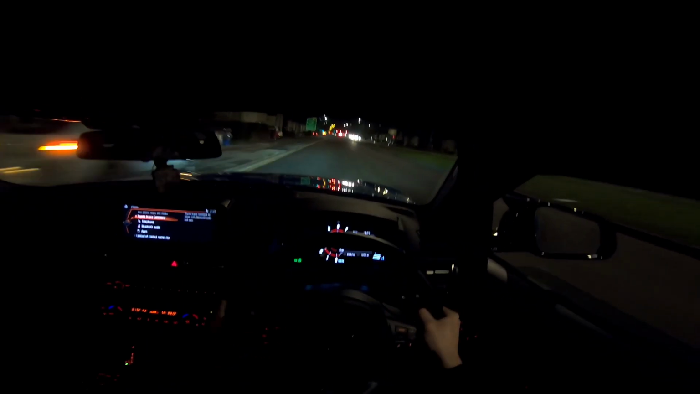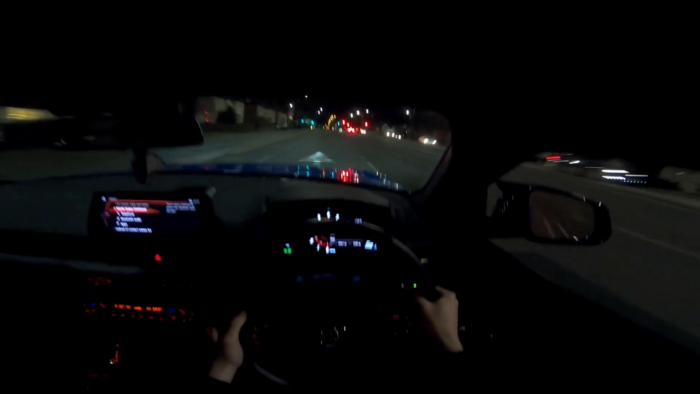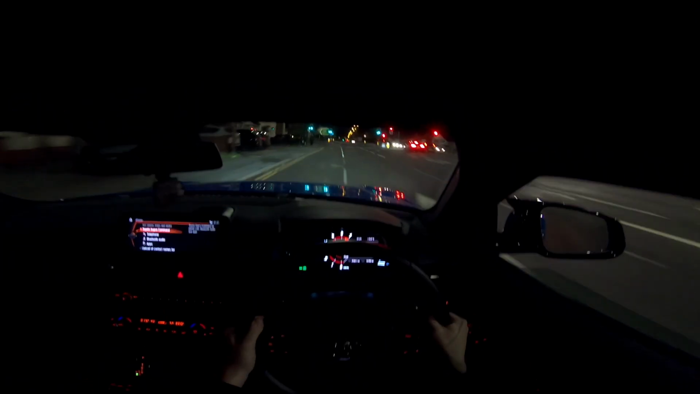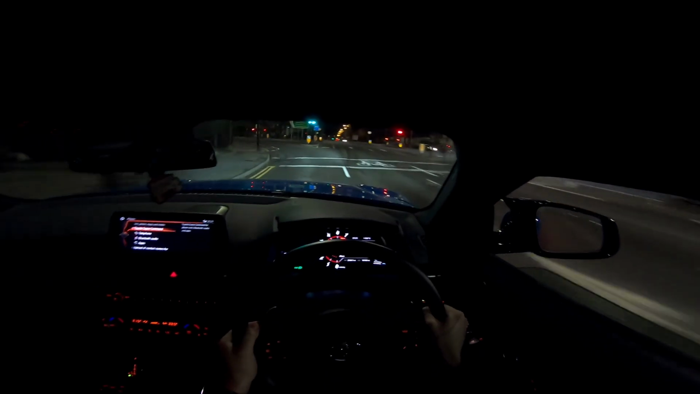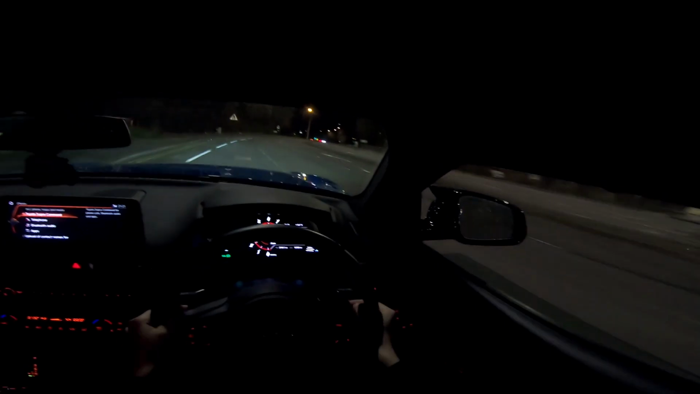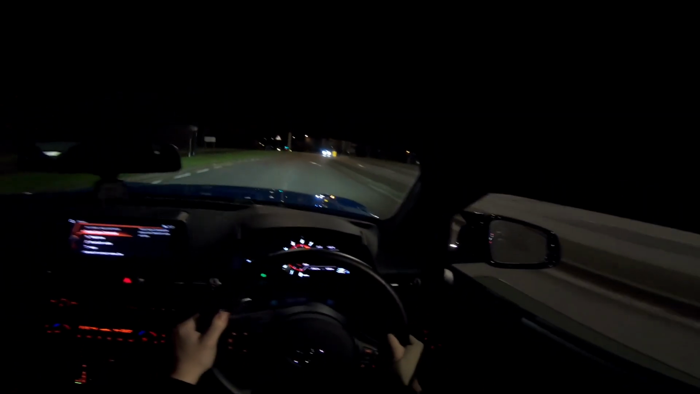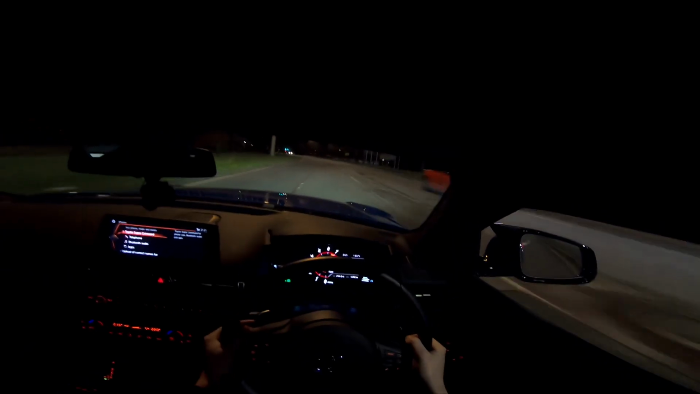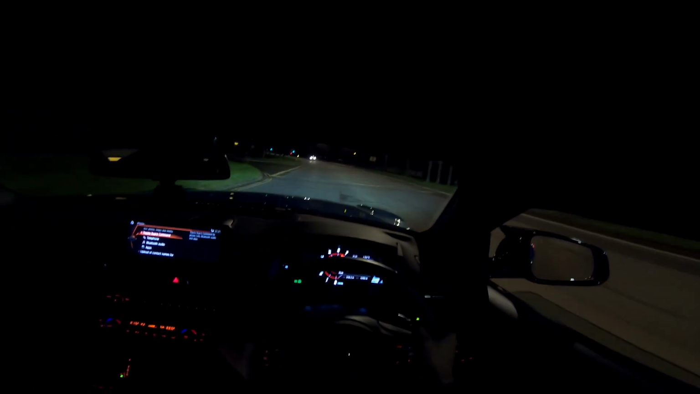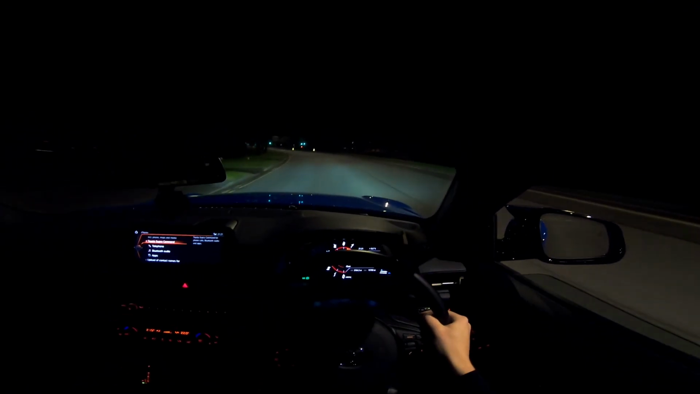So I will give you a little bit of second gear action here. There you go, so you can hear the overrun. Definitely sounds nuts when you let off on that throttle. Sadly though, I was actually expecting with this system that you'd get the DSG farts that you get when you have the stock USA car. But sadly you still don't get them.